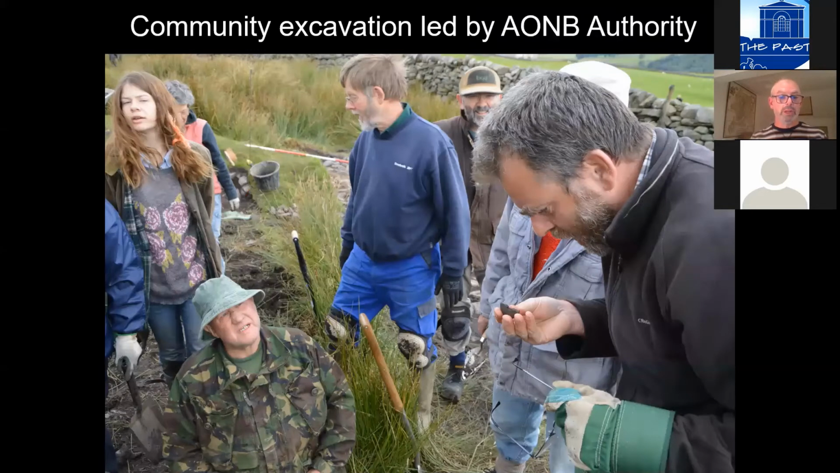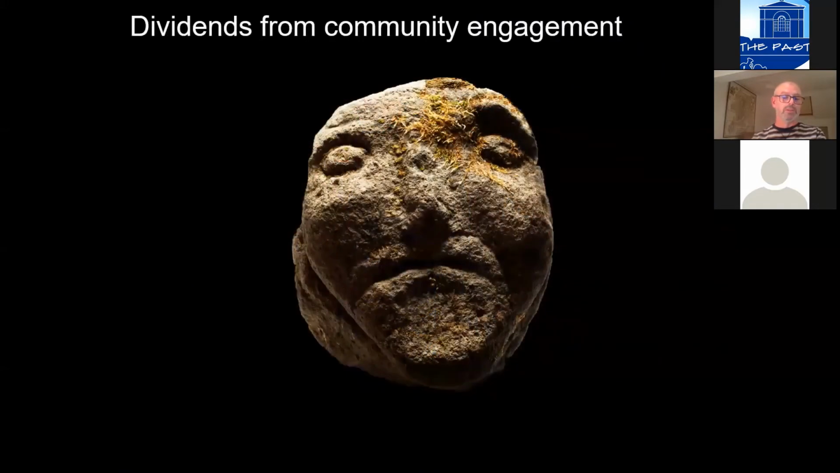And we, as at Thornton-Le-Street, there was a community excavation that took place, and that was very helpful in dating these settlements. There were also unexpected dividends. The excavations led people to turn up with things they had in their back garden, like this sculpture, which is, well, it's Celtic in form, but probably produced by a Roman auxiliary unit based on its style.